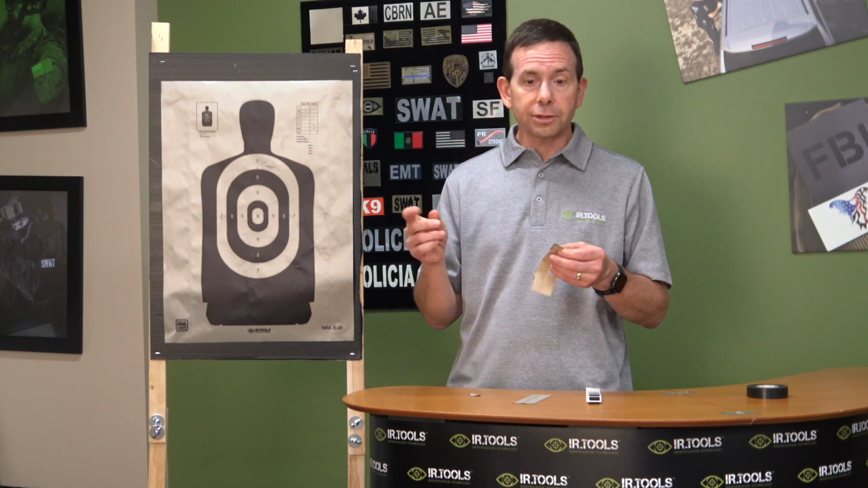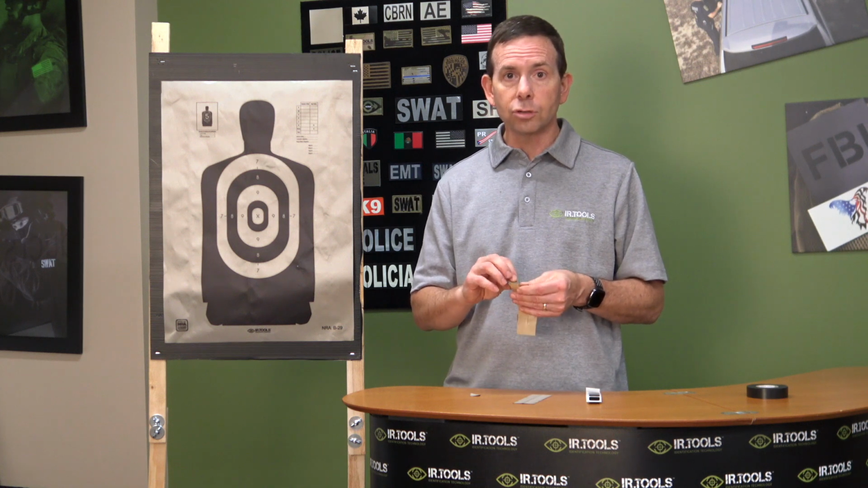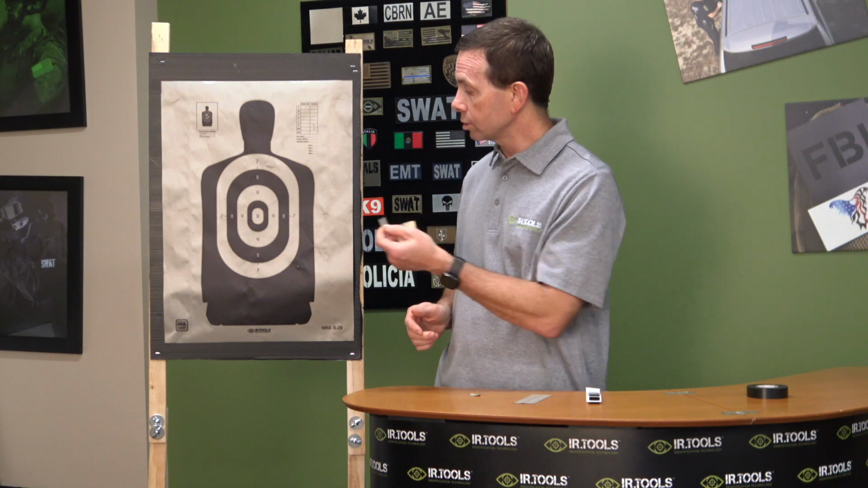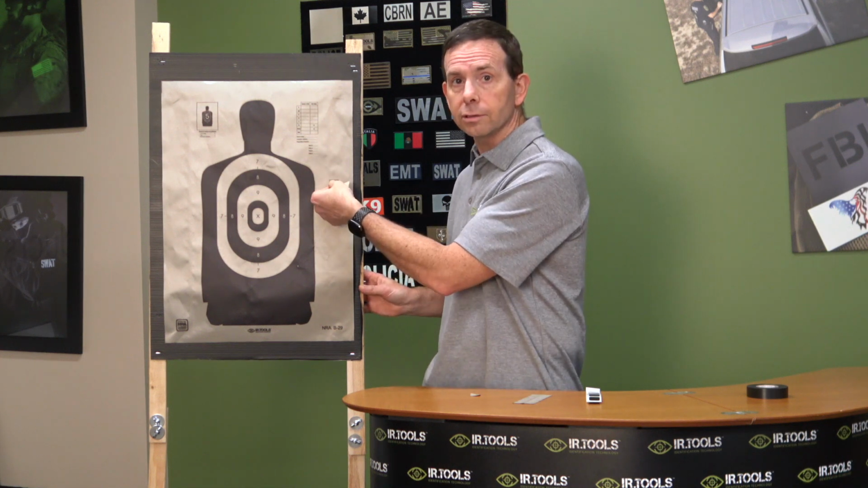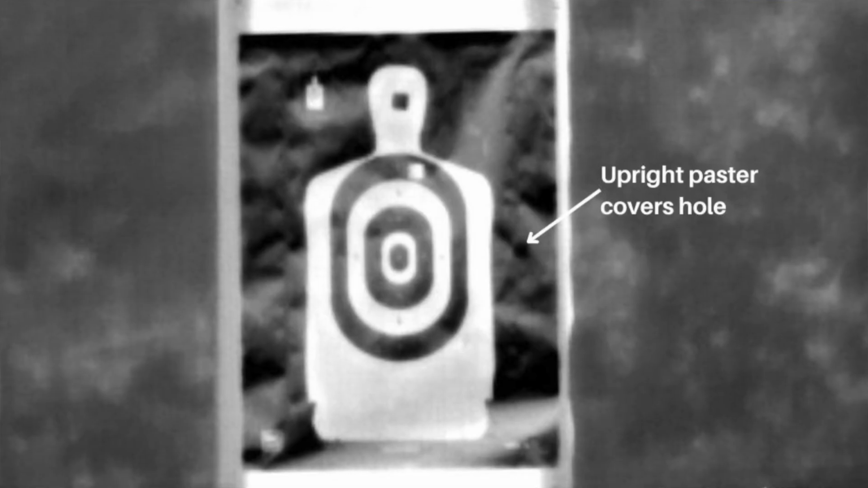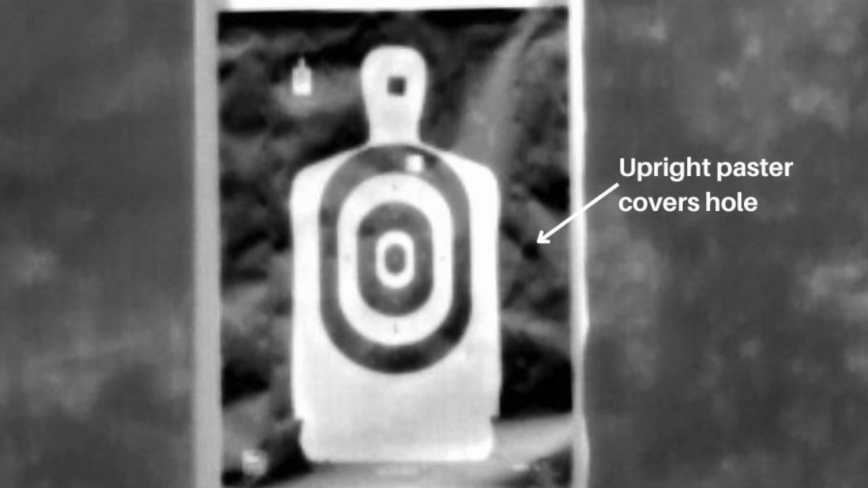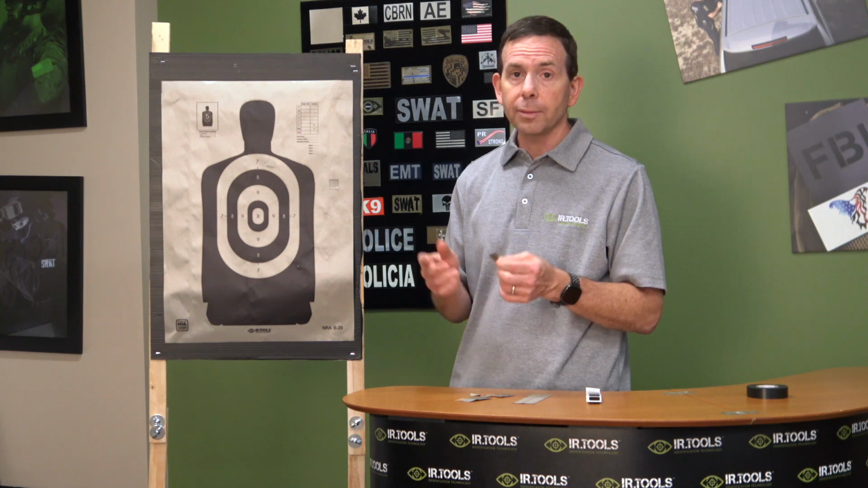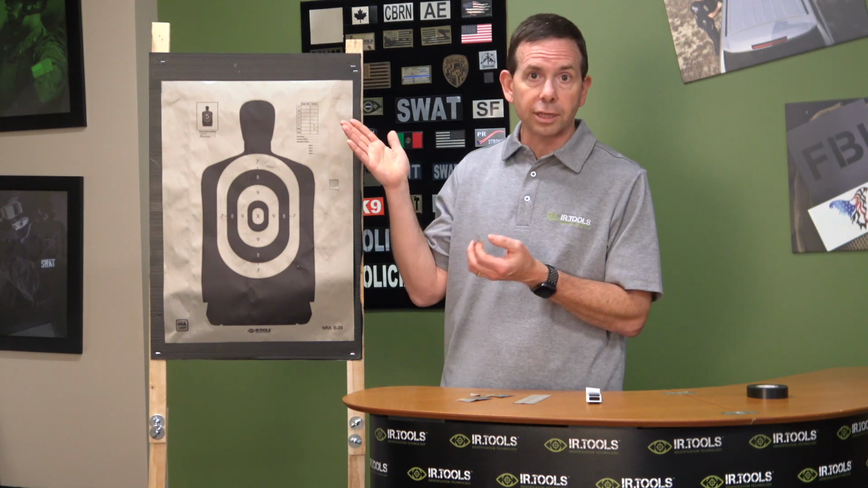So let's say you've been out there training and now you've got a bunch of holes. So you're going to take some of these pasters. So I've got one of the upright thermal pasters. Let's say you have a hole right there. Just place that paster right over the hole. You're good to go. Additionally, say you want to create an aim point. Maybe for some reason you want to shoot right at the head.